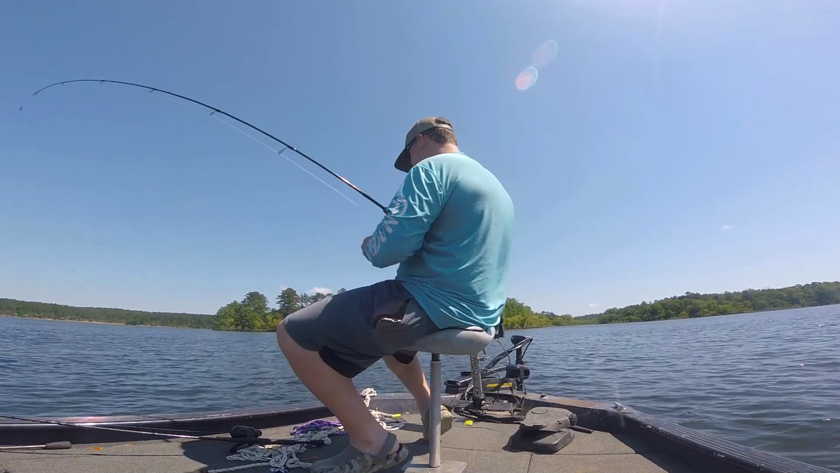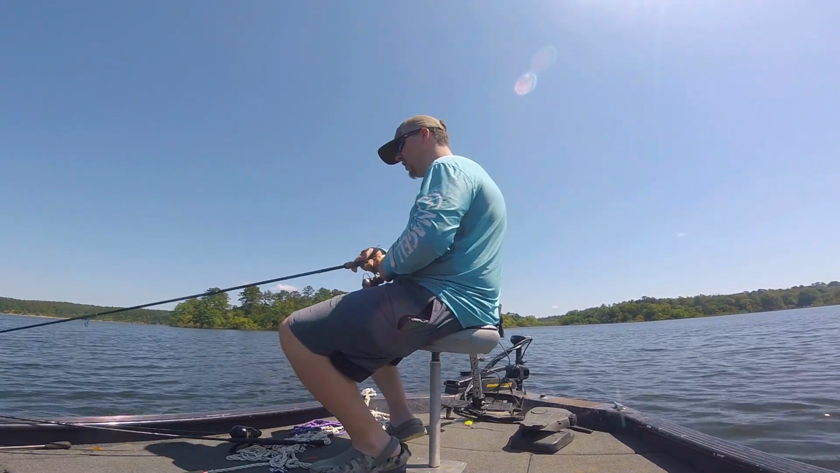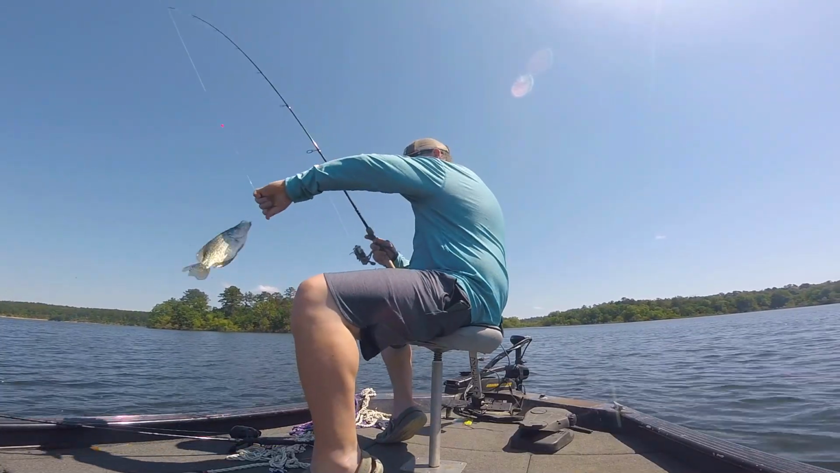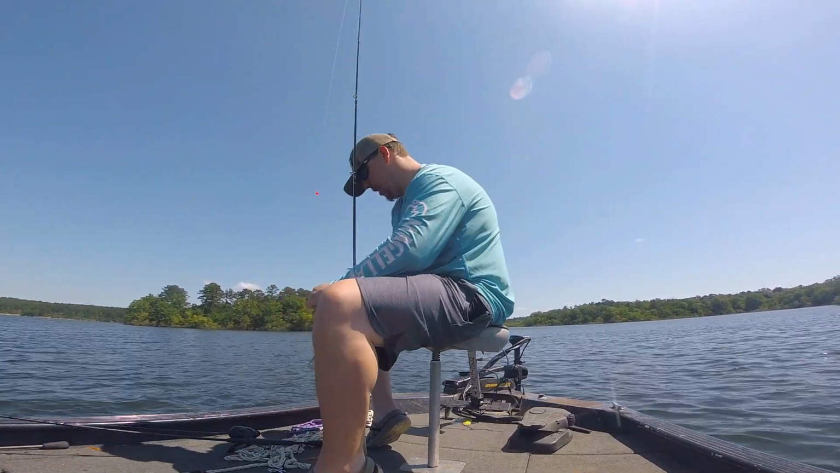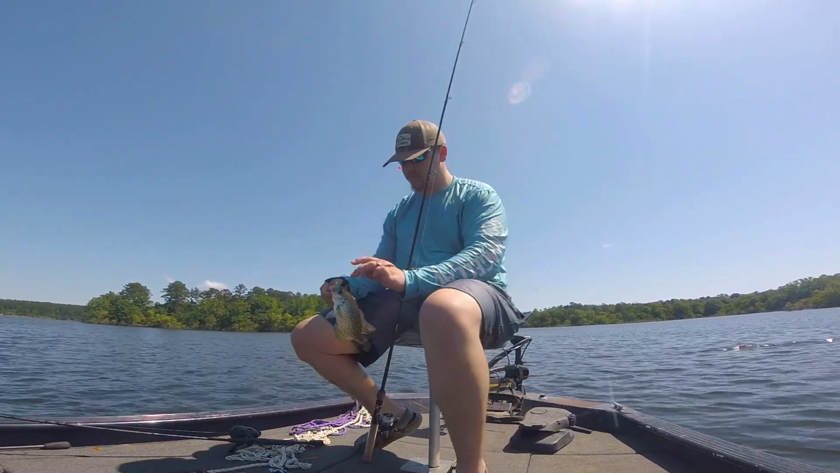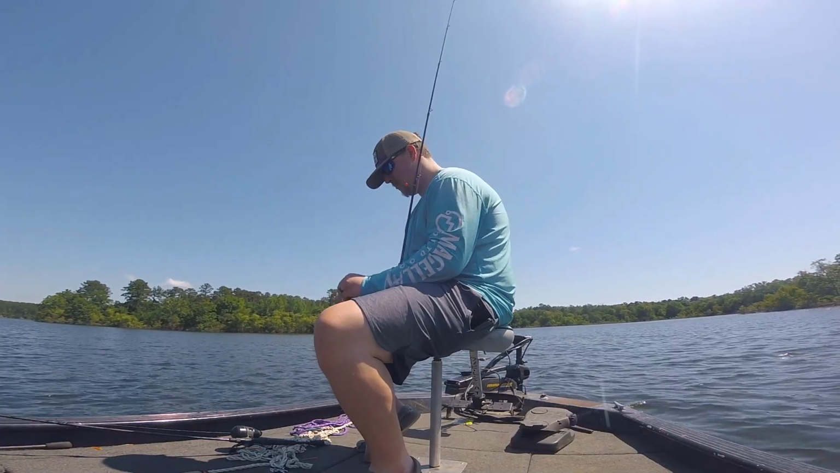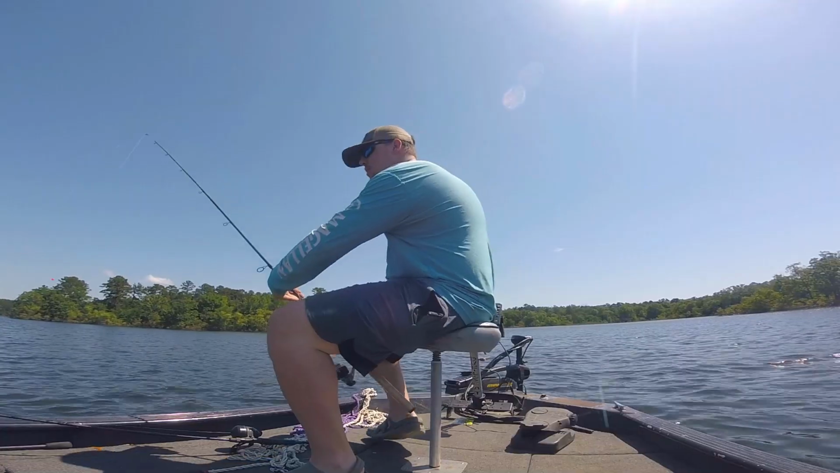Got that one. Big sack of lead. Or a good one. Not a big one, but a good one. Old black nose. There's some salt flippers.